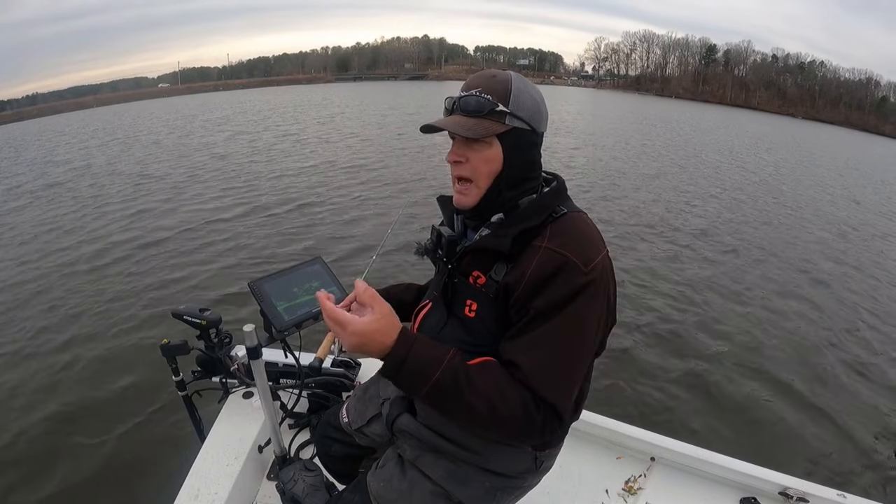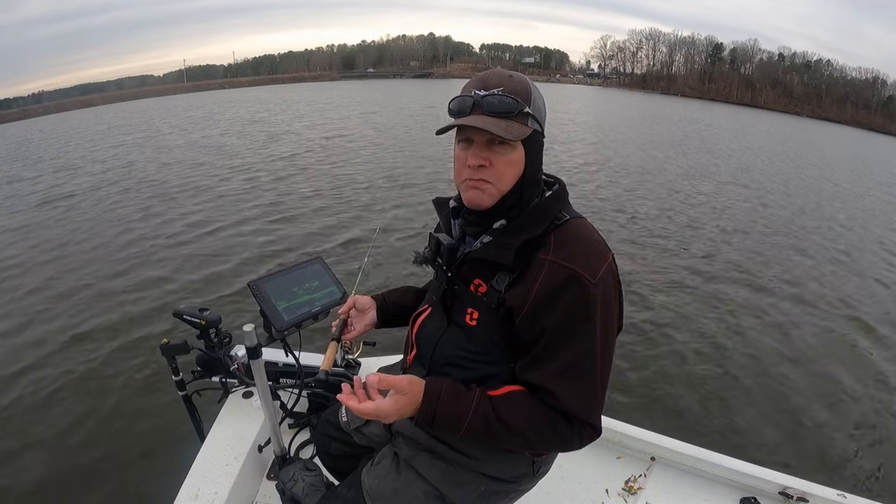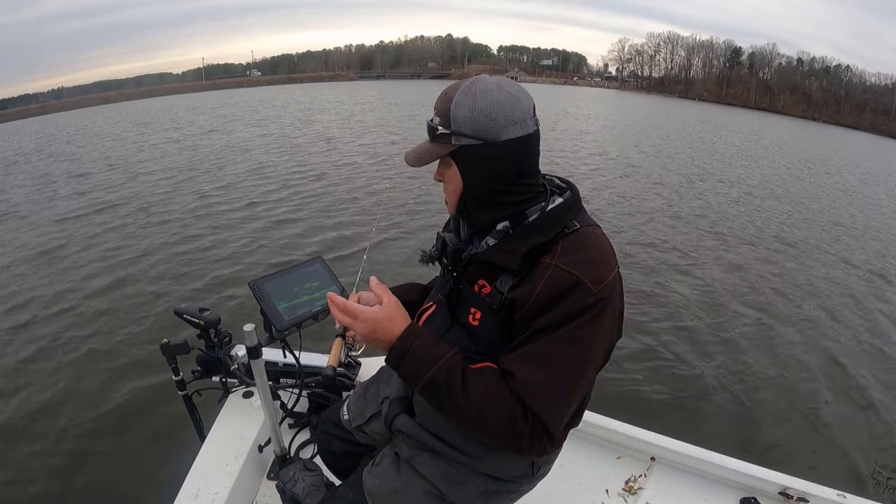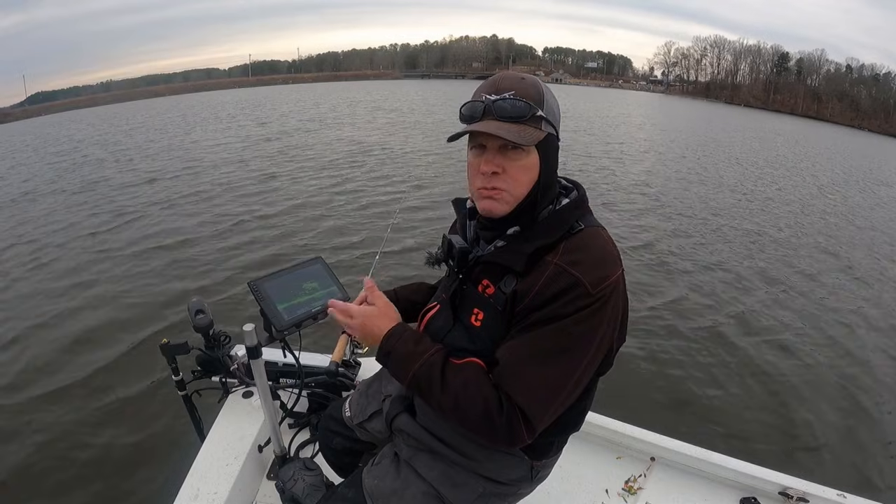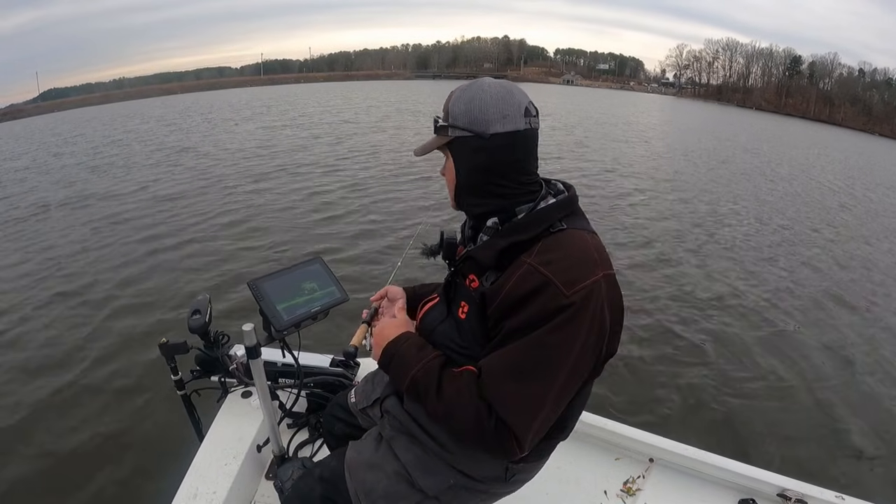So I'm not sitting out here just holding the minnow down there at 12 foot waiting on a crappie to come over there and bite. So I'm using my foot to control the head of the transducer to move it around. I've got spot lock on.